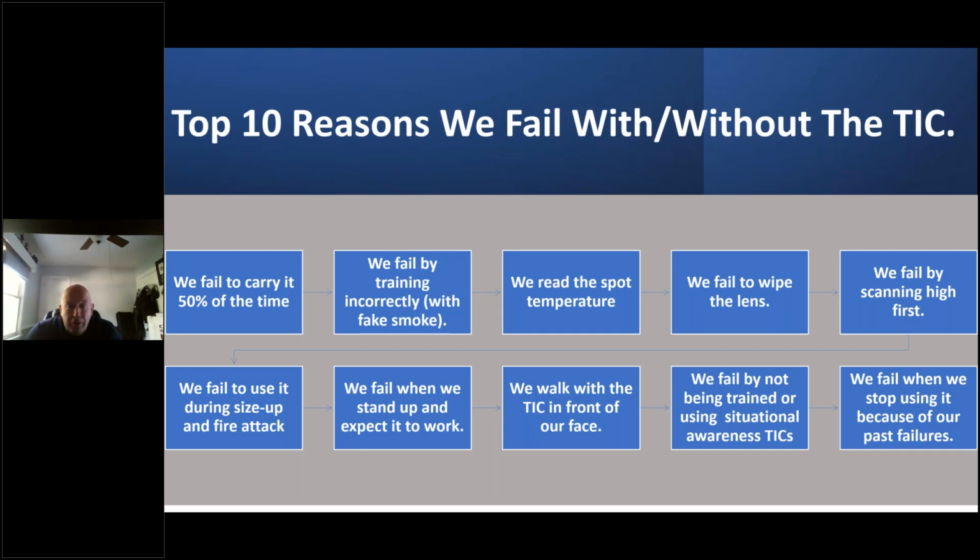The other issue is we failed by training incorrectly. We use fake smoke and then we heat up victims. Those of you who have heard me preach about this understand that a victim doesn't always present the same in every fire and depending on the camera. So background temperature, body temperature, and the camera itself will dictate how that victim shows up.